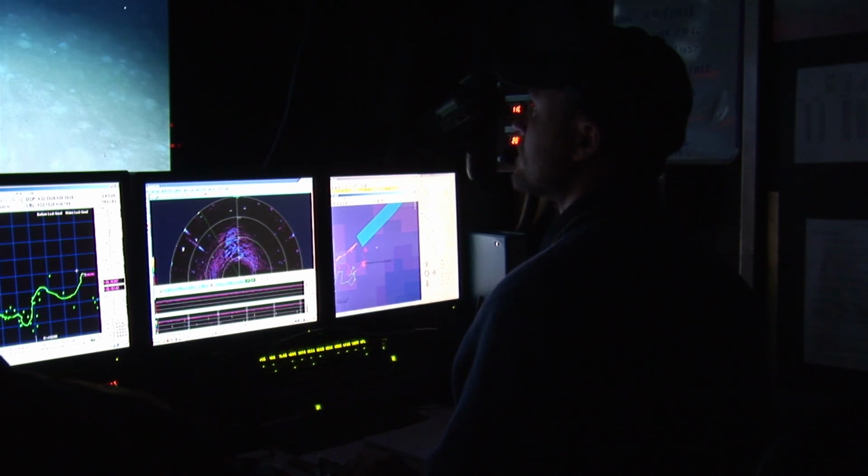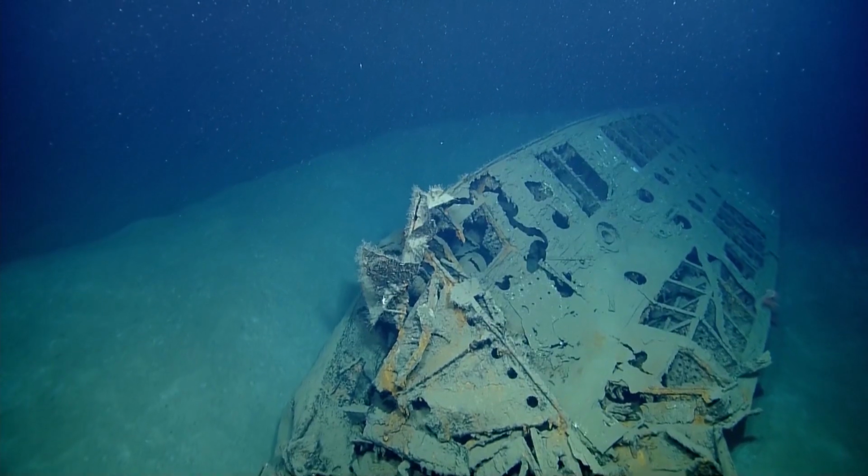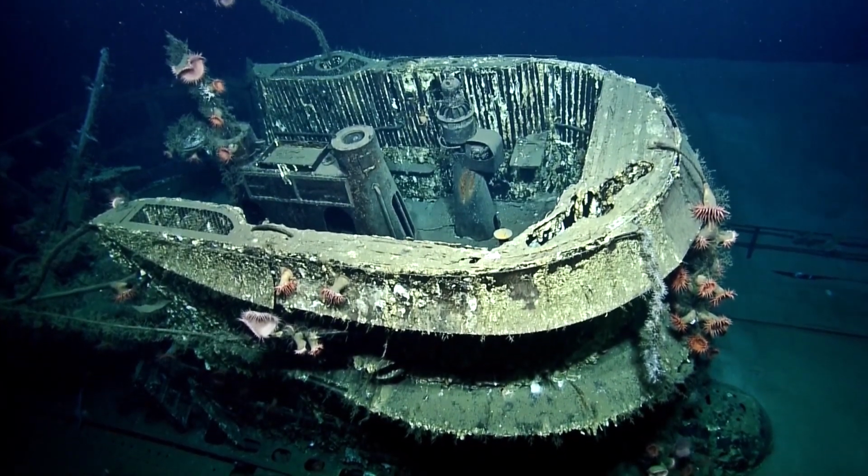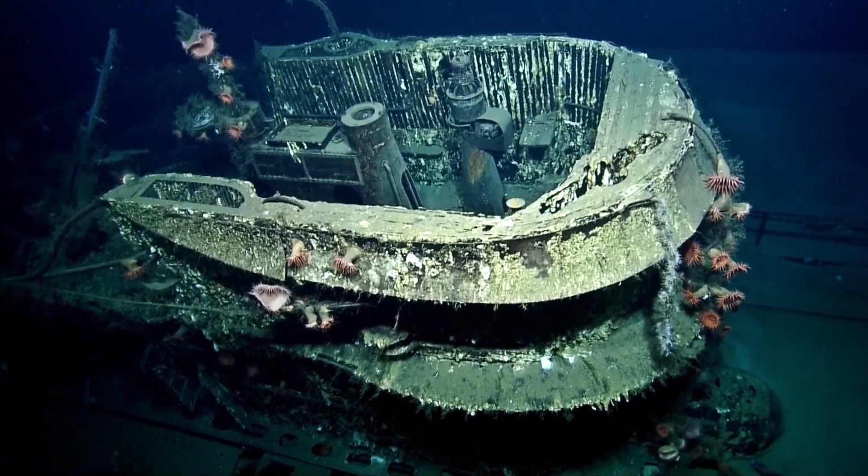From then, the next innovation, I guess, was acoustics, for searching for submarines during World War II and post-World War II. It was then single beam echo sounders, like people who go fishing have, those sort of things to find the seabed and other contacts within the water column.